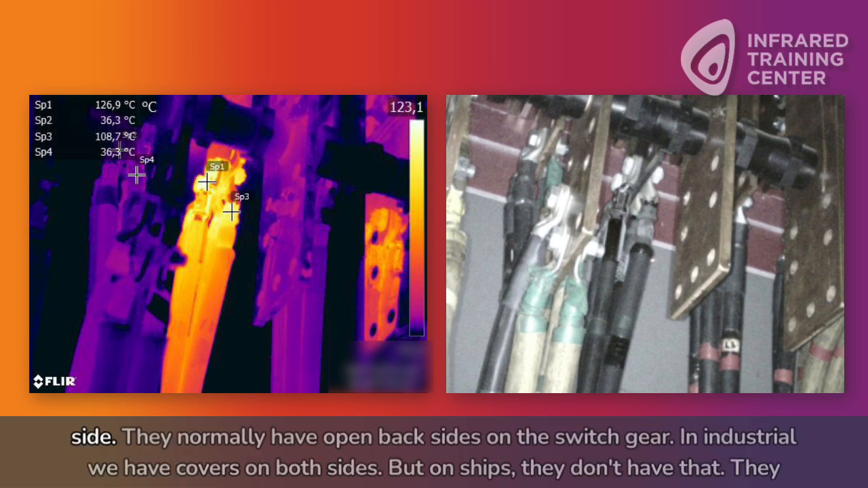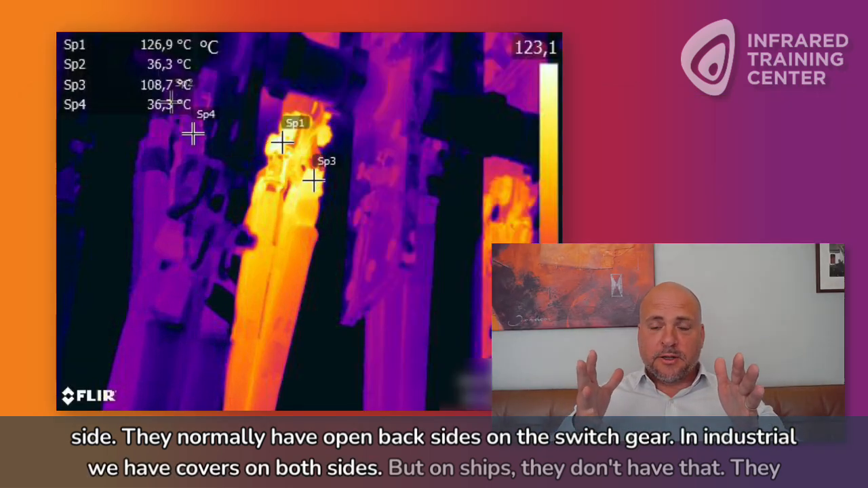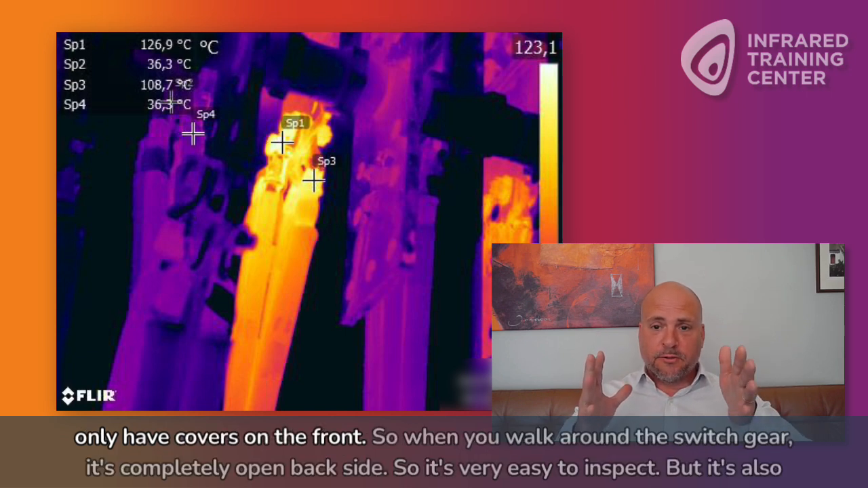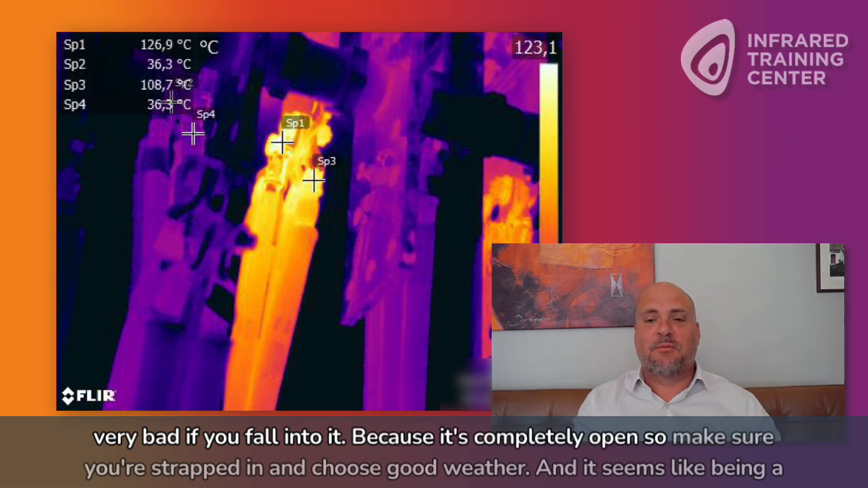So this is on the back side. They normally have an open backside on the switchgears. In industrial, we have covers on both sides, but in ships, they don't have that. They only have covers on the front. So when you walk around the switchgear, it's a completely open backside. So it's very easy to inspect, but it's also very bad if you fall into it because it's completely open. So make sure you're strapped in and choose good weather.